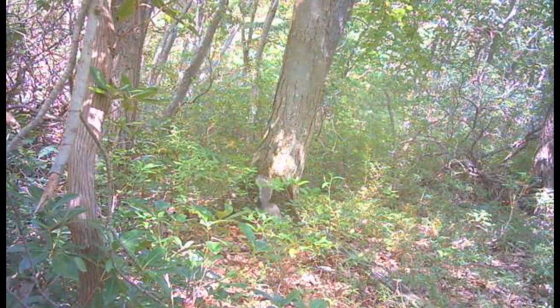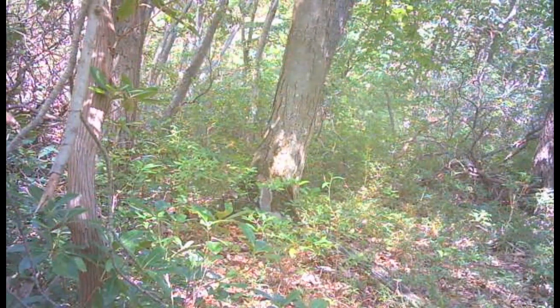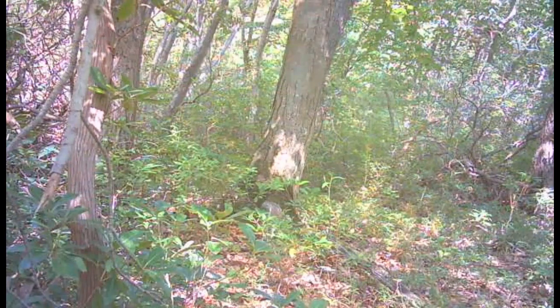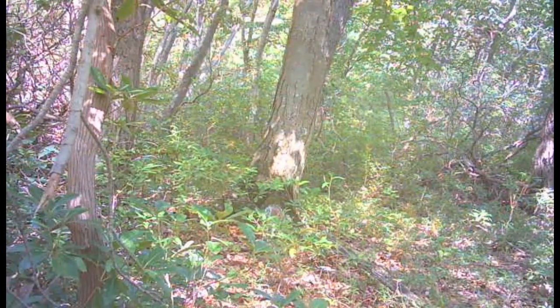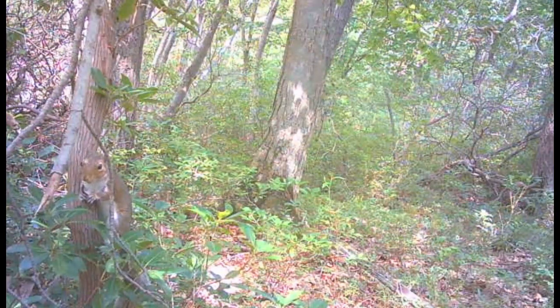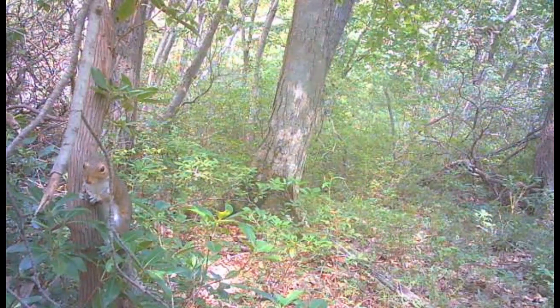Another squirrel in here running around. Then the squirrel up here real close to the camera chewing on a root or something.